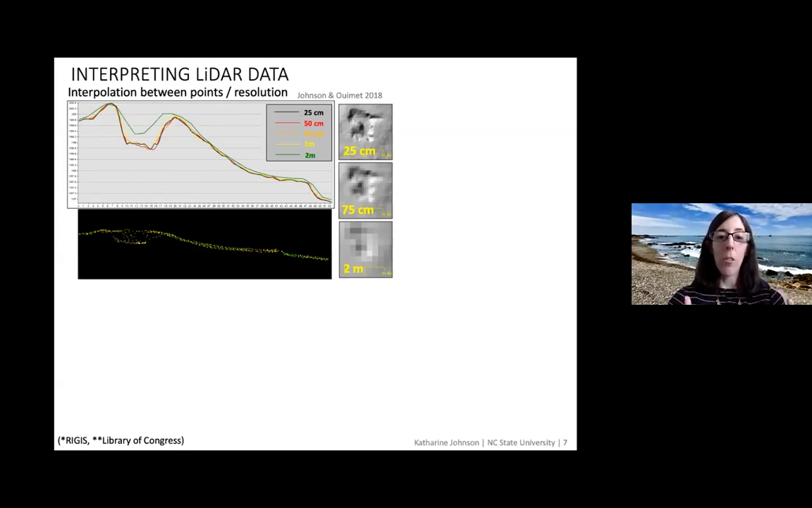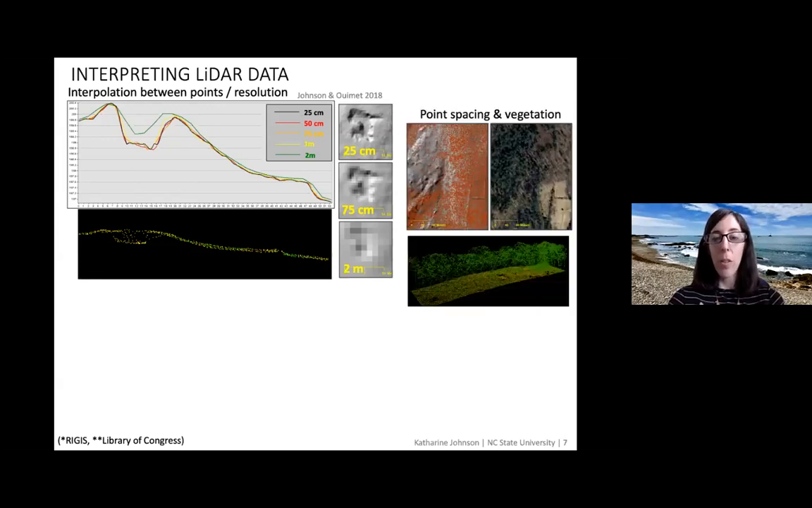So understanding the resolution is really important when you're trying to figure out what sorts of features you can see, and understanding those types of things. The point spacing and vegetation is also an important consideration.